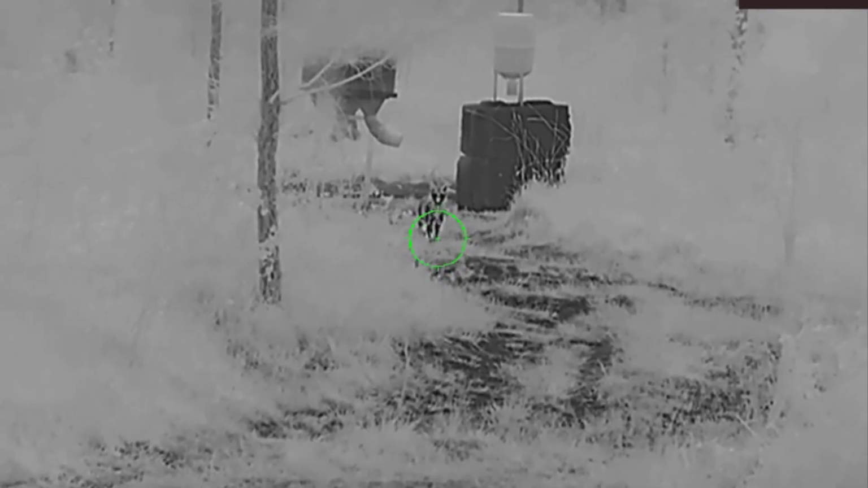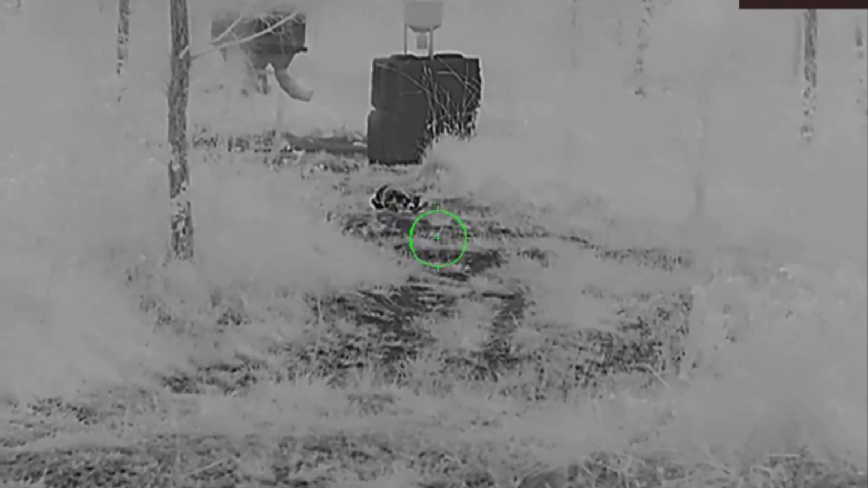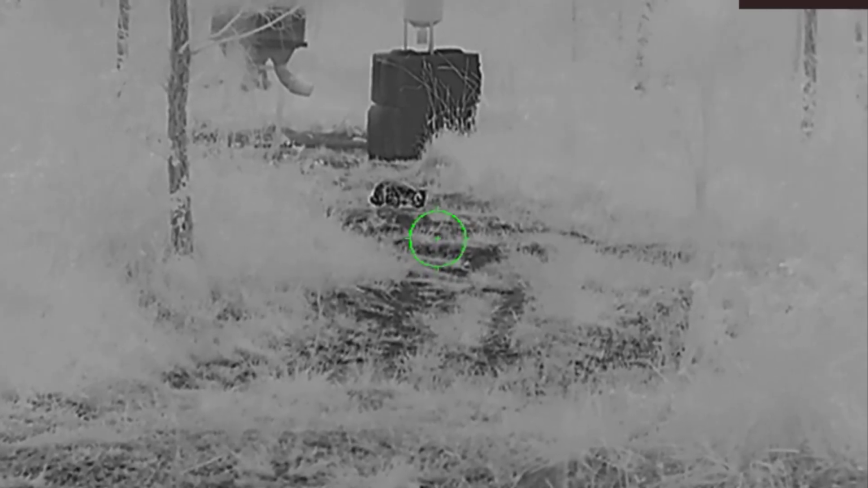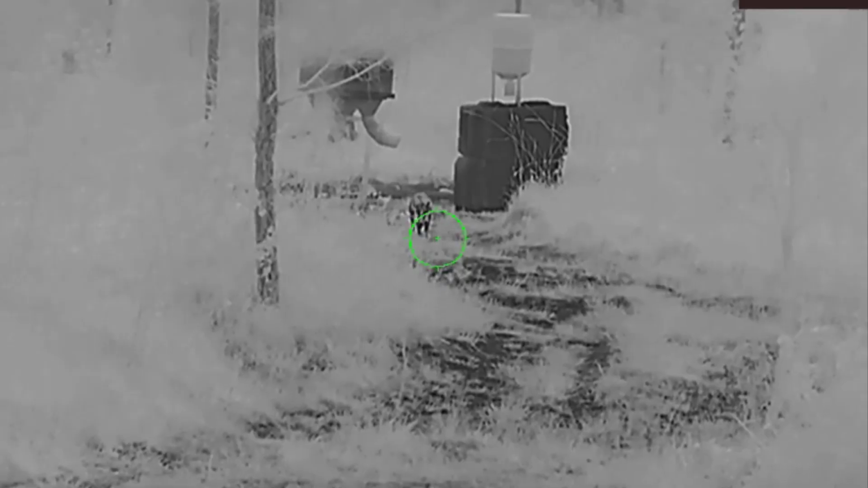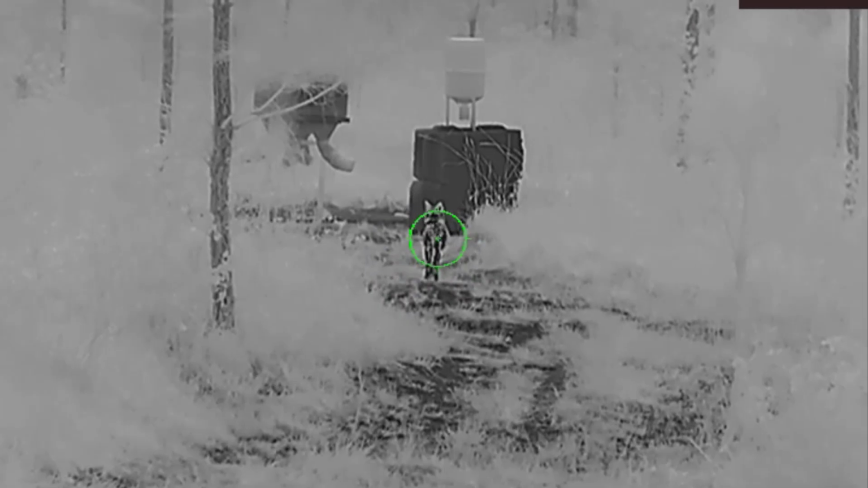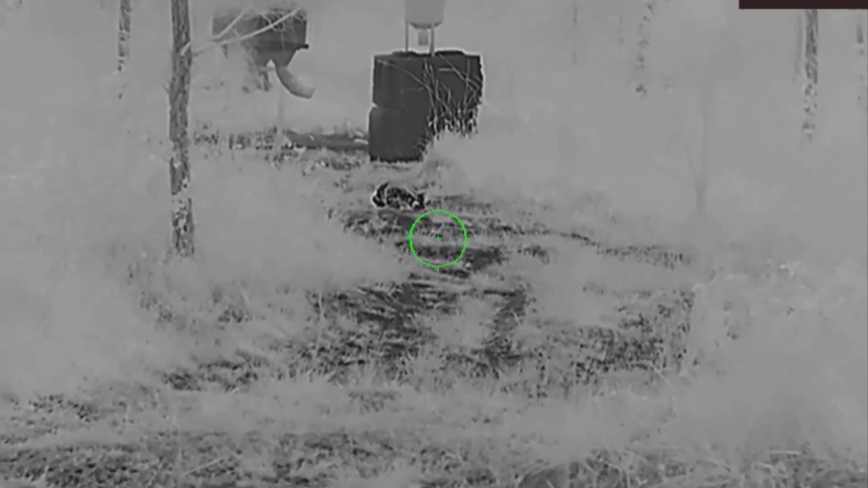And then you can see here, that was the last time that that male ever saw that female, because she was a female and she was pregnant and she is now deceased. So that was a cool shot. I'll just show it again just for the heck of it. I'm glad I was able to hit record in time to actually film that, because it was a cool thing to happen on the same day that I sighted this in.